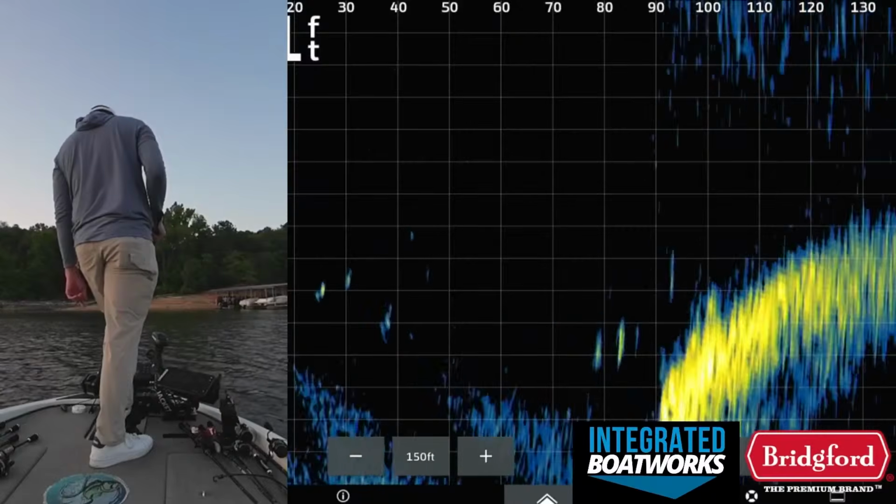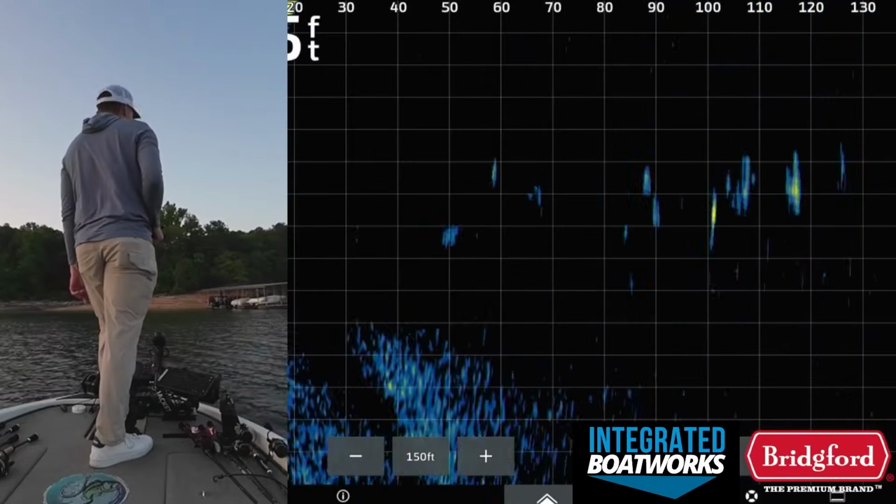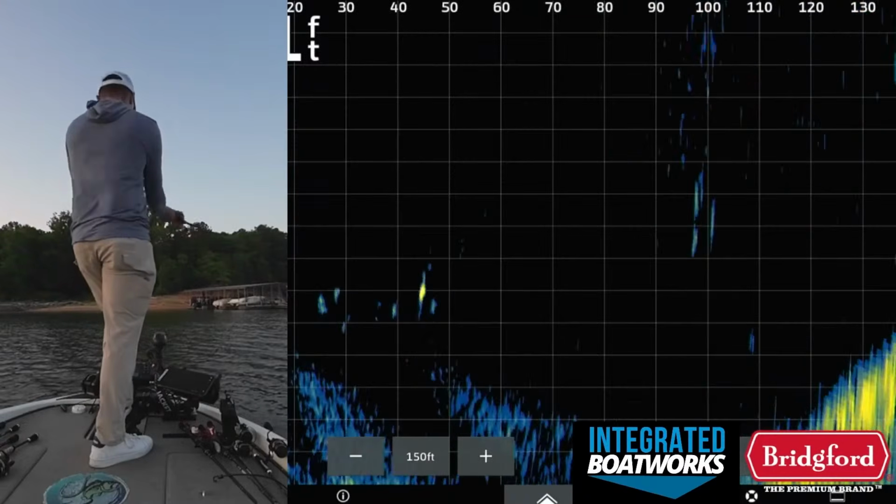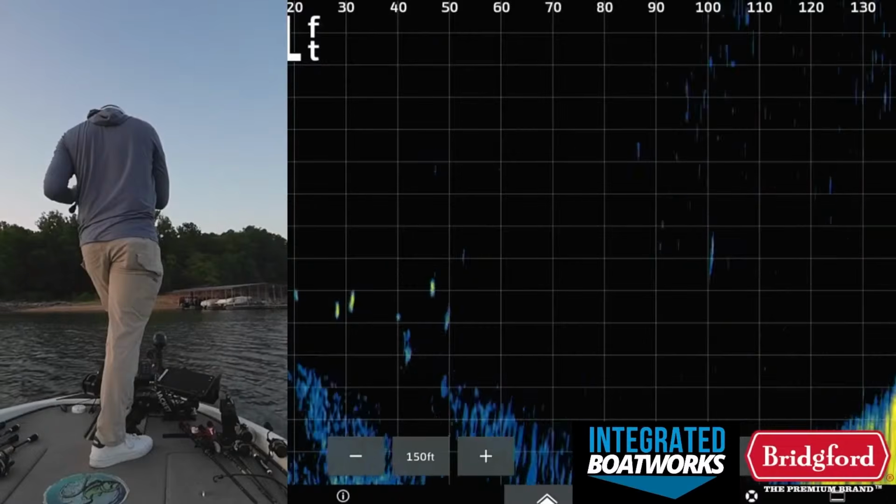But there's those fish. I don't even know if I want to make a cast on these. These don't really look that good, to be honest. Backing this up. I mean, there's a couple fish right there. Fire on those. These do not look super promising, though.